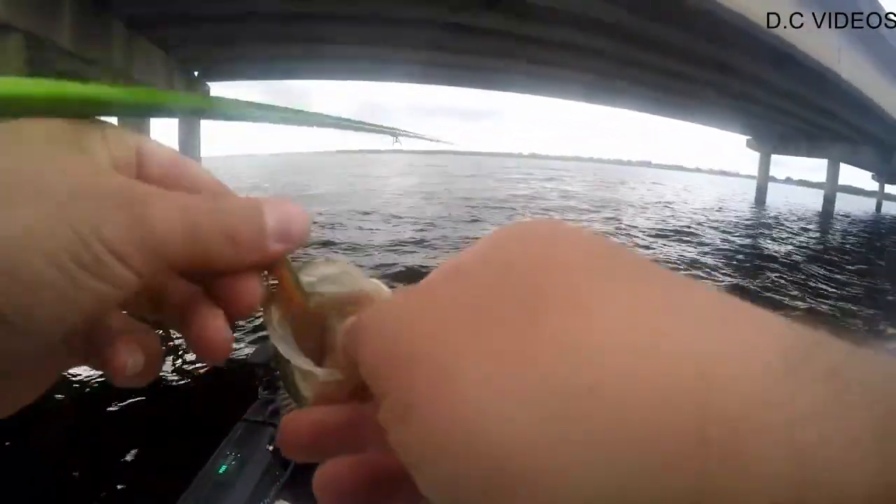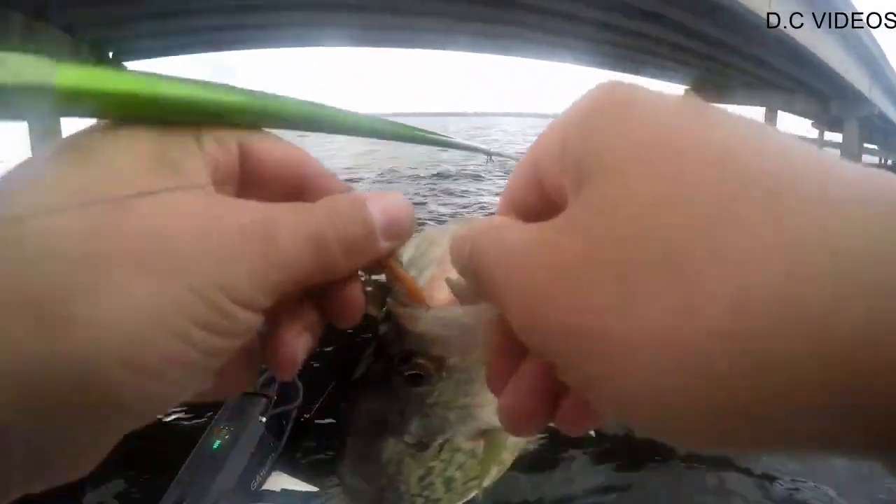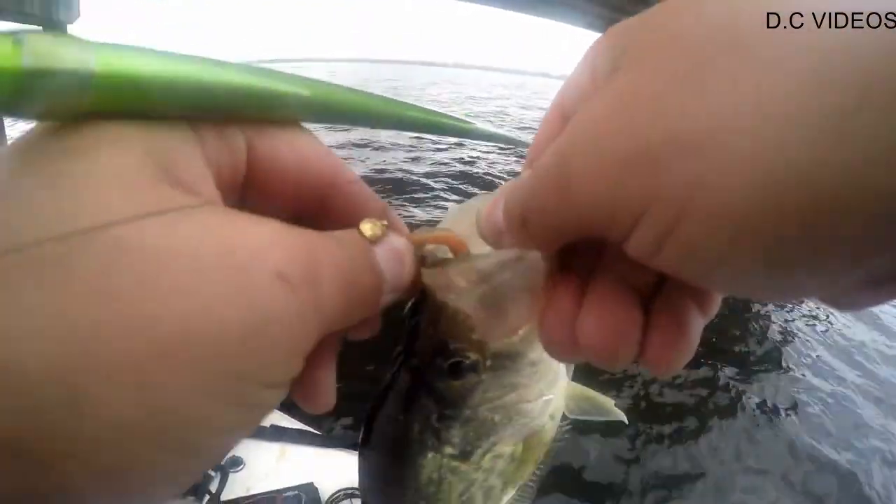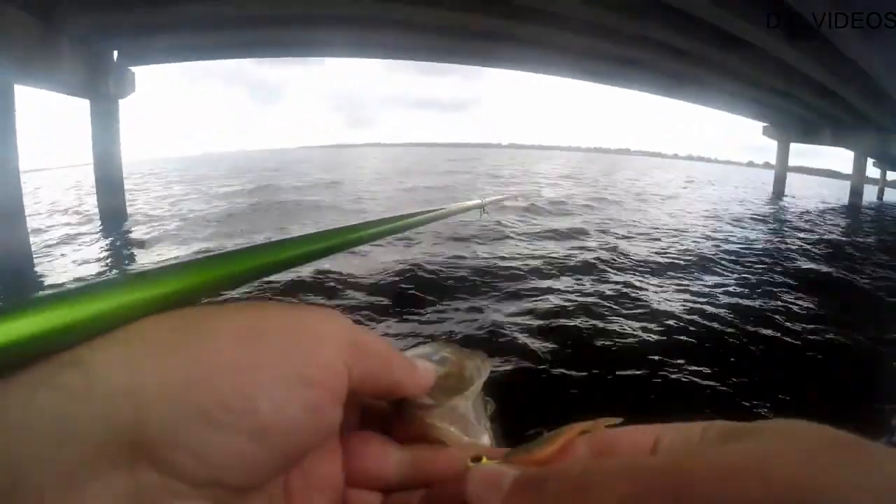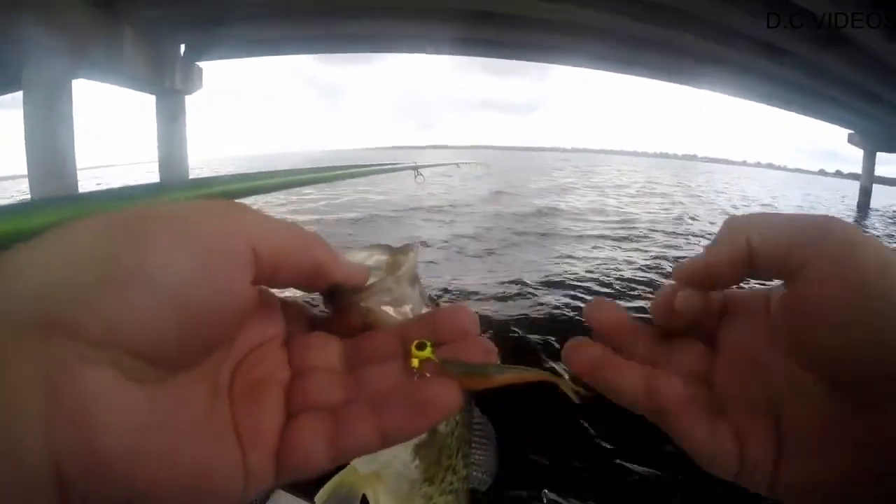That's awesome. These are some underspins that Pete's Tackle has. If I can get this guy out, he smacked it too. Use some underspins Pete's Tackle makes. I use them for ice fishing actually. Probably should use them more for open water.